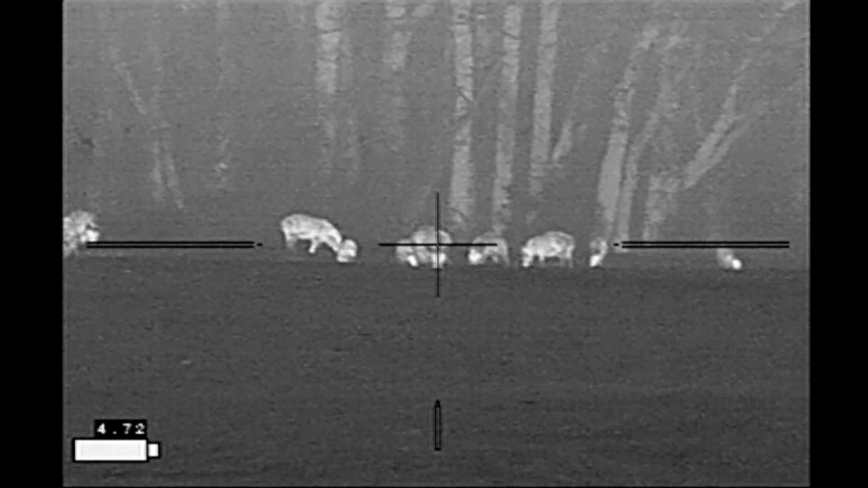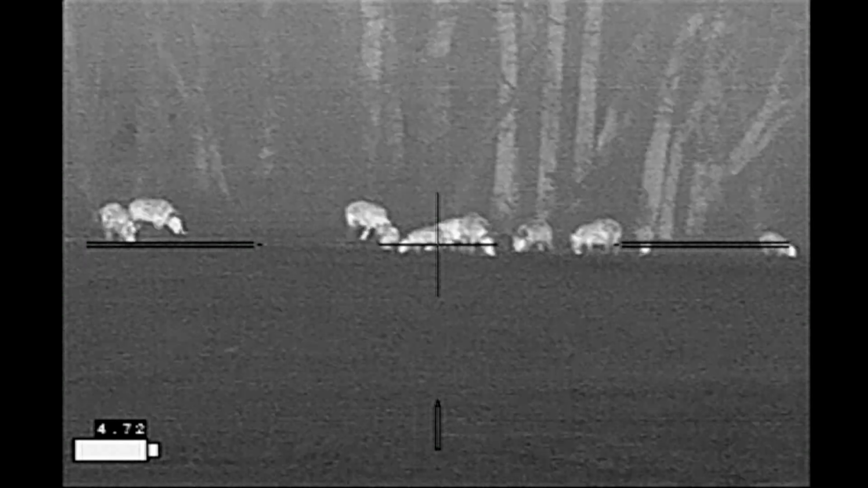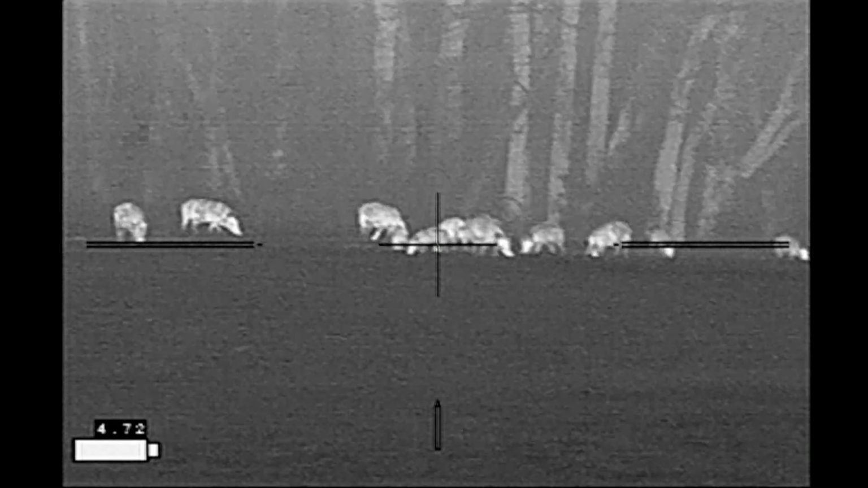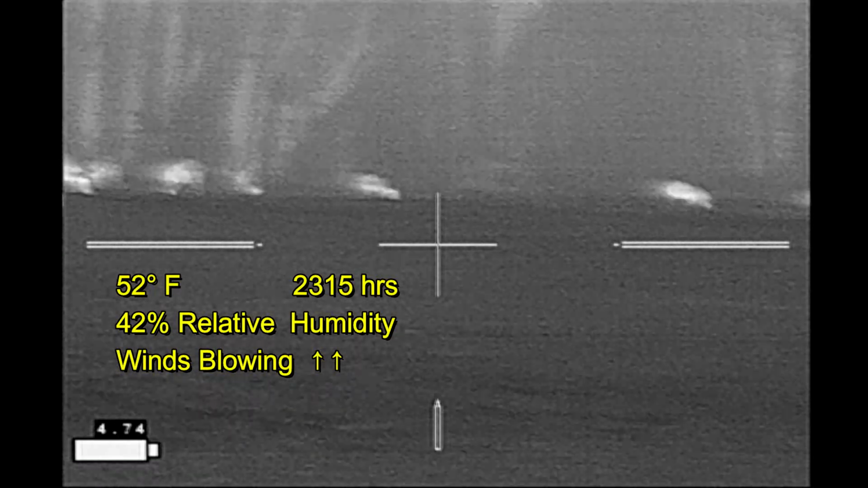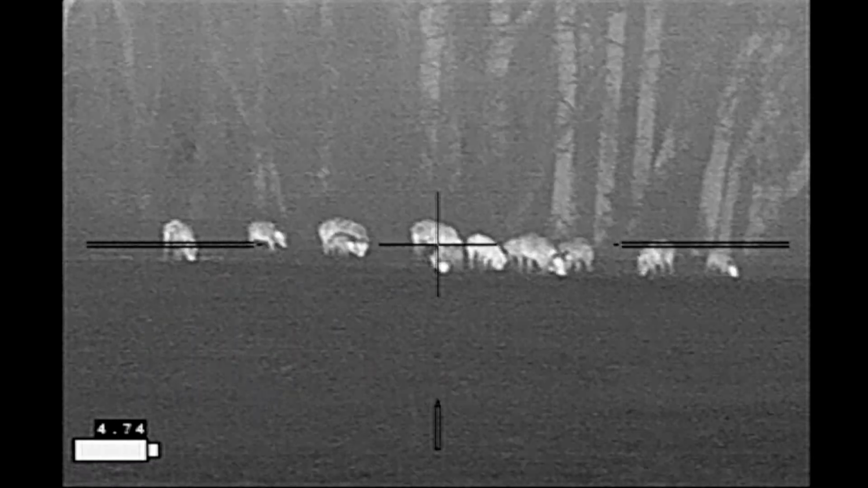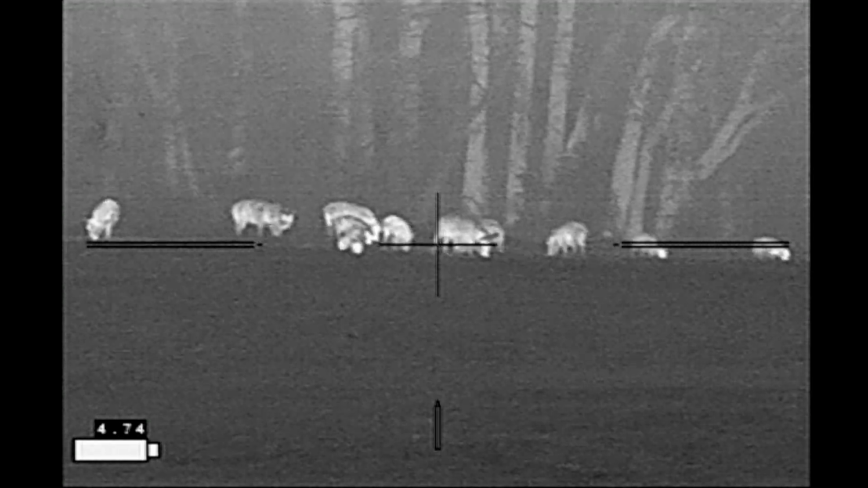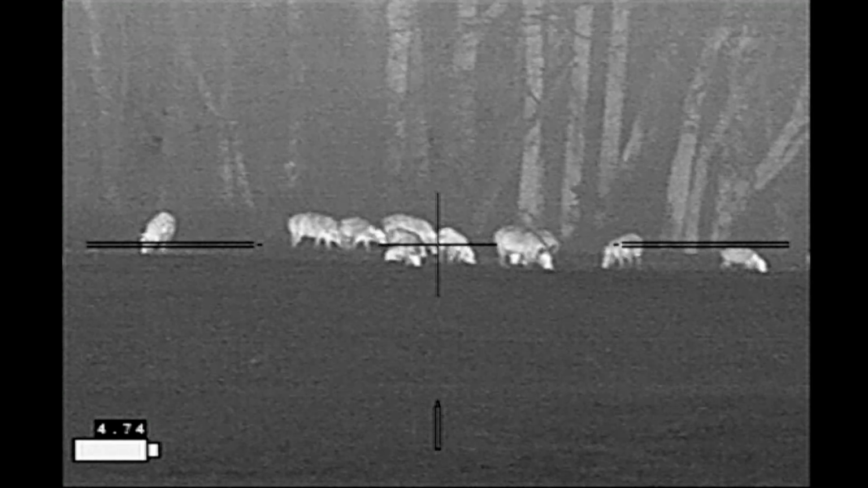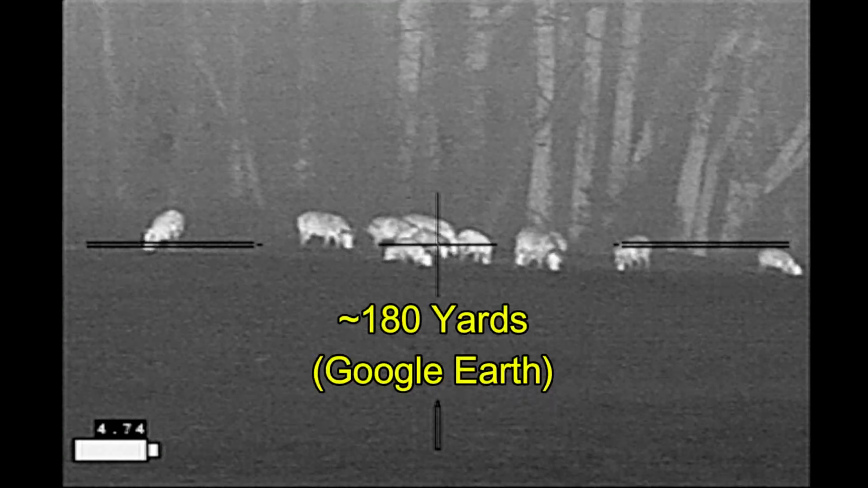The wind is not in my favor at this point. And it's kind of quiet, so I'm not going to be able to advance much further without alerting them to my presence. So I decide that I'm going to try to take a shot where most of the hogs are all together in the hopes of connecting with one or more of the hogs. Alright, here we go.